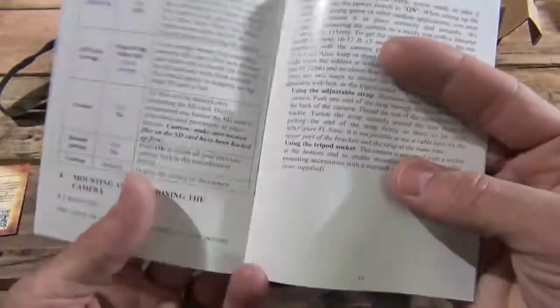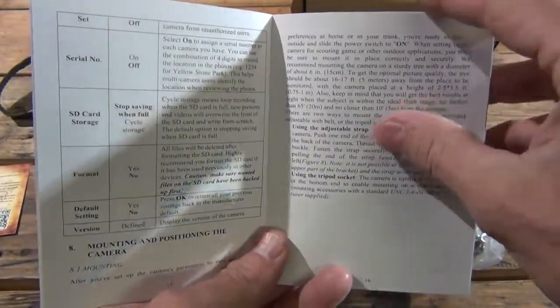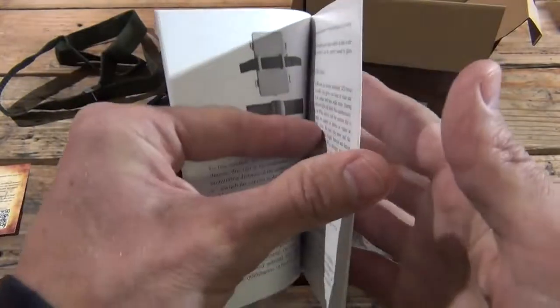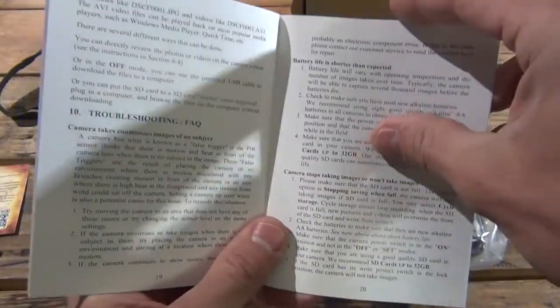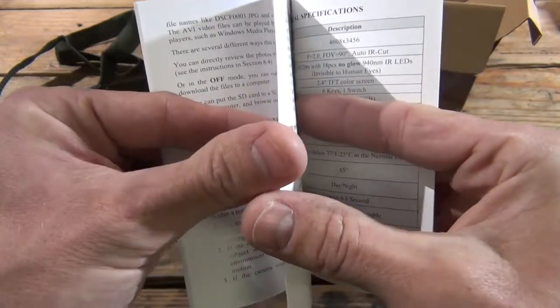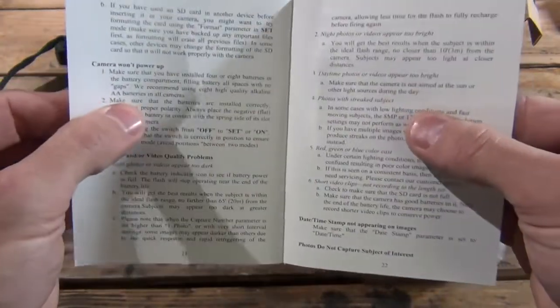So game cameras are pretty cool. I have some land out south of town, and what I'll probably do is put this out there and leave it for a few days, and then I'll come back and pick it up and see what kind of footage it has, and then I'll cut that footage in at the tail end of this video.